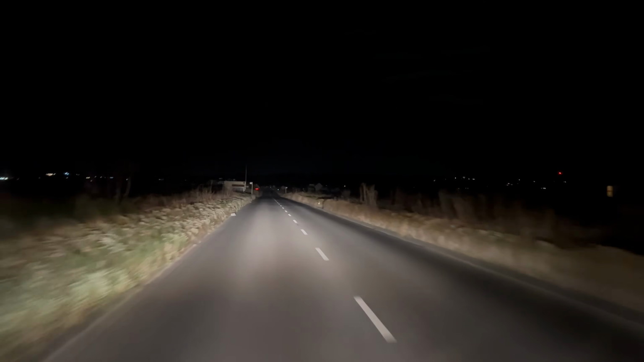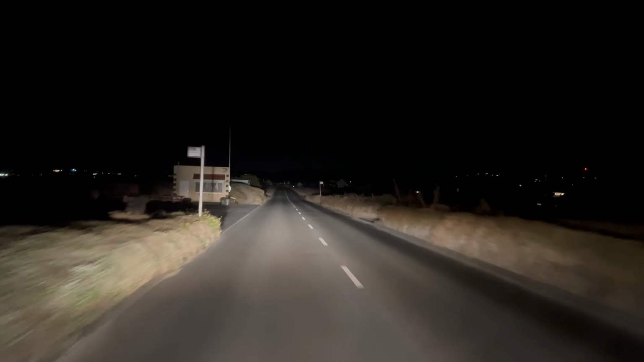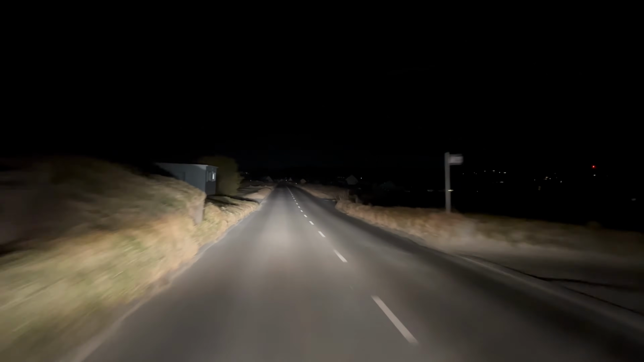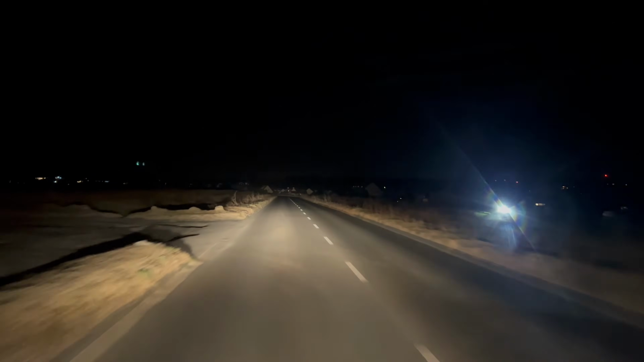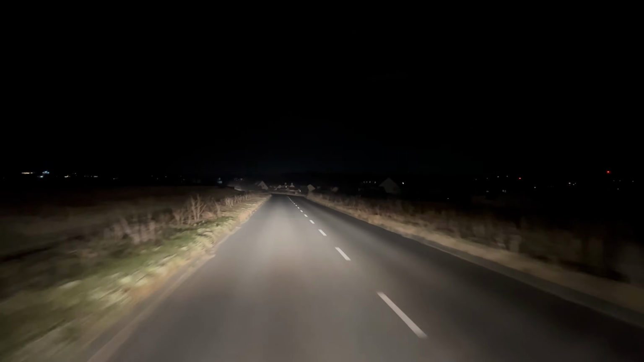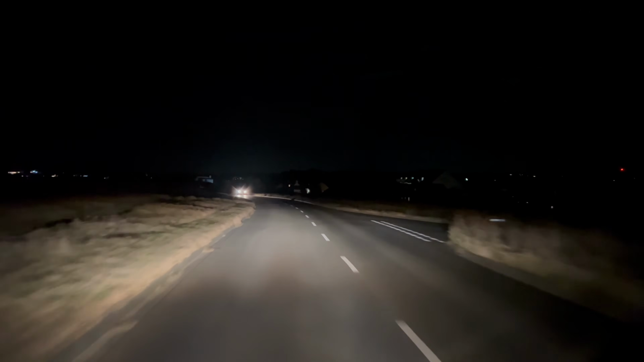It's just coming up on the left. Can you see it? It's a tiny little kiosk, that building there on the left. Richmond Kiosk. There we go. Toilets on the left. Guernsey Hotel will be coming up on the right. Let me point that out to you.